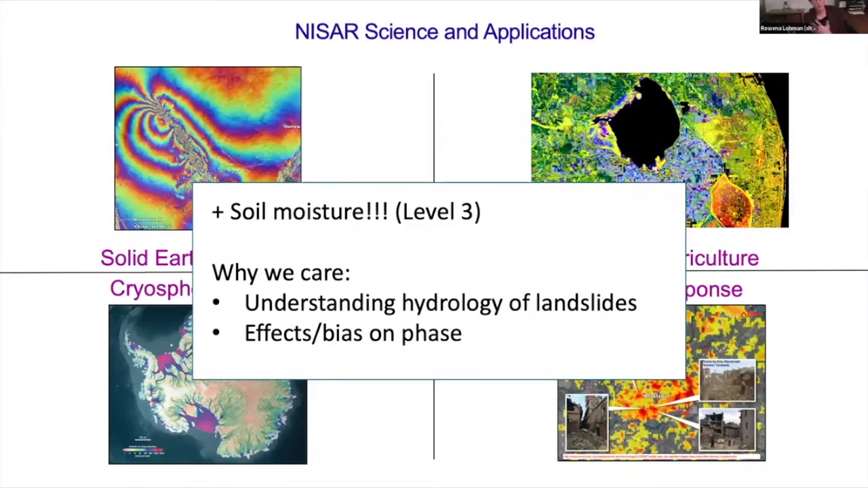Personally, as more of a solid earth deformation person, I'm interested in things like, what is the state of soil moisture on landslides and how does that affect how they move? We've seen lots of cases where variations in soil moisture, vegetation, water content affect the interferograms in ways we don't fully understand. And so again, having more information about what the soil moisture is, maybe derived from the data itself, could be useful.